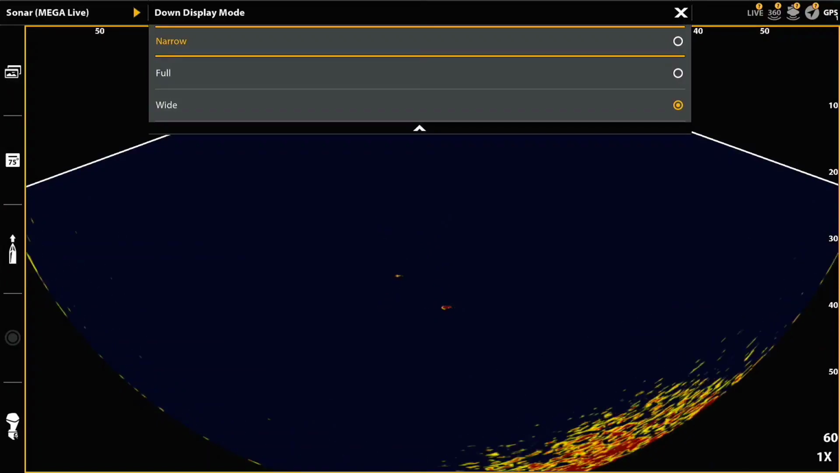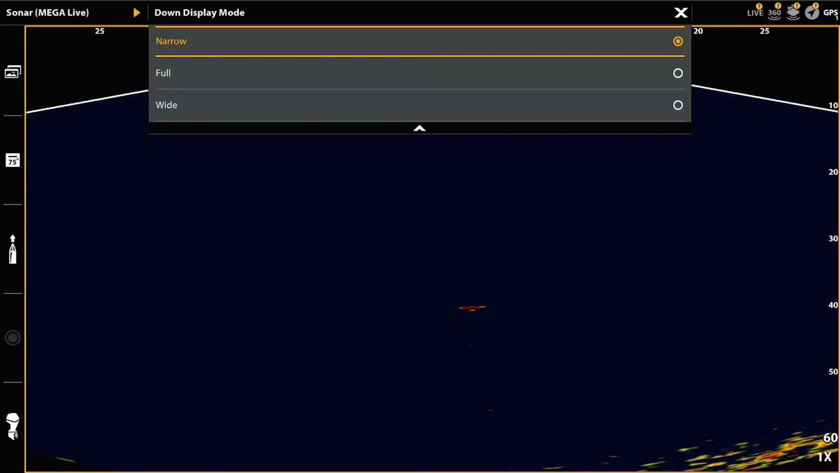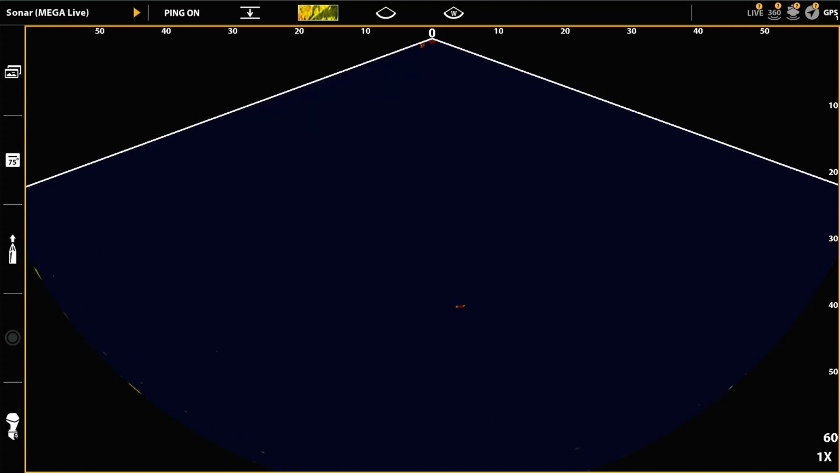If I change it to narrow, it's going to zoom in on the middle. It'll keep the distance still 65 feet, but now across the top, it's much narrower. So it's a way of enlarging the middle portion, and full is basically halfway between. In my case, I always run with it in wide mode because that gives me the most coverage, and I see things that may be out on the periphery, which I would want to know if there were fish I was passing by that were on the far right or far left, so I could make a turn, come back, and go after them.